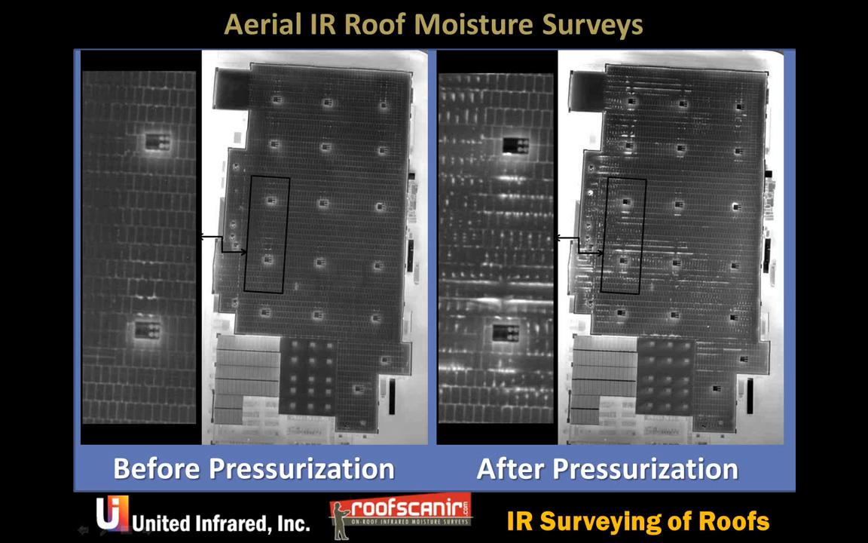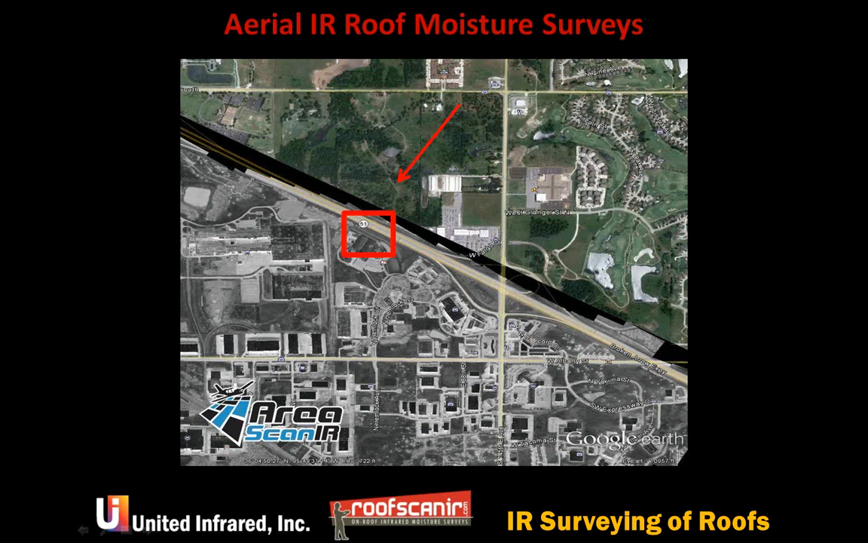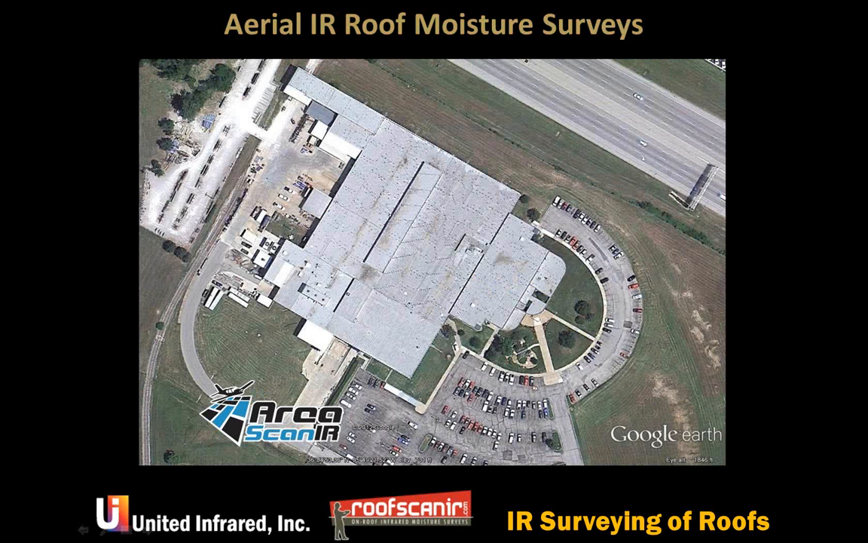So this is going to be a huge issue in building science over the next few years. You guys in the roofing industry may want to get a handle on what this means to you. John, if you want to talk about Area Scan IR a little bit, it's one of our services, and I'll let you just kind of talk about it.